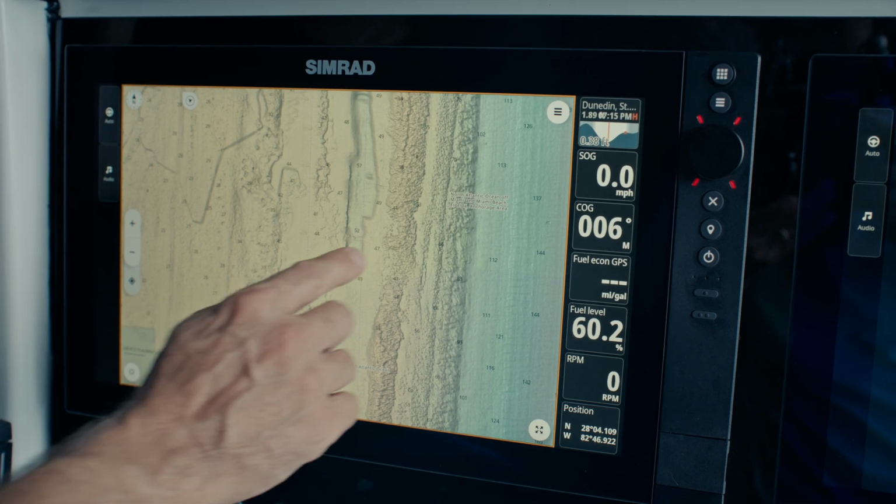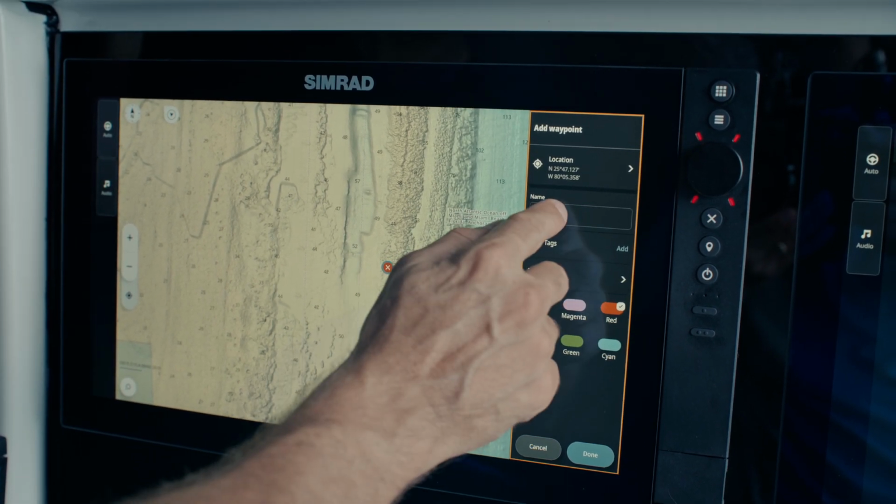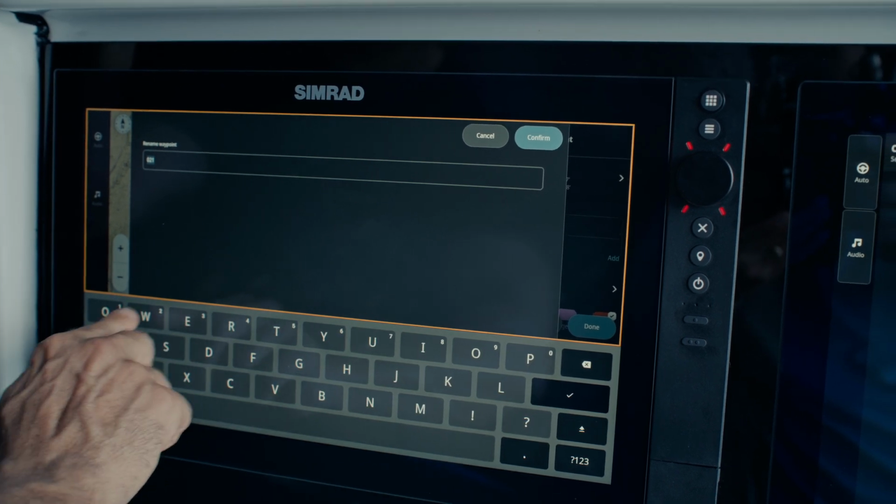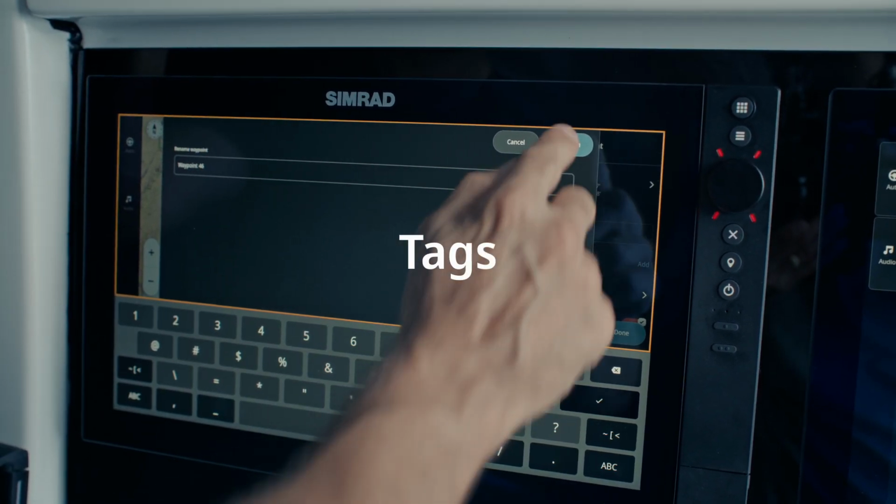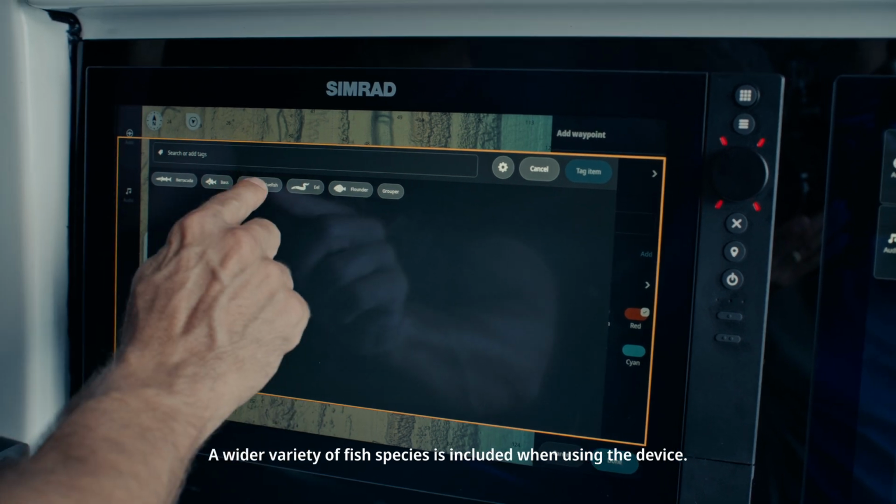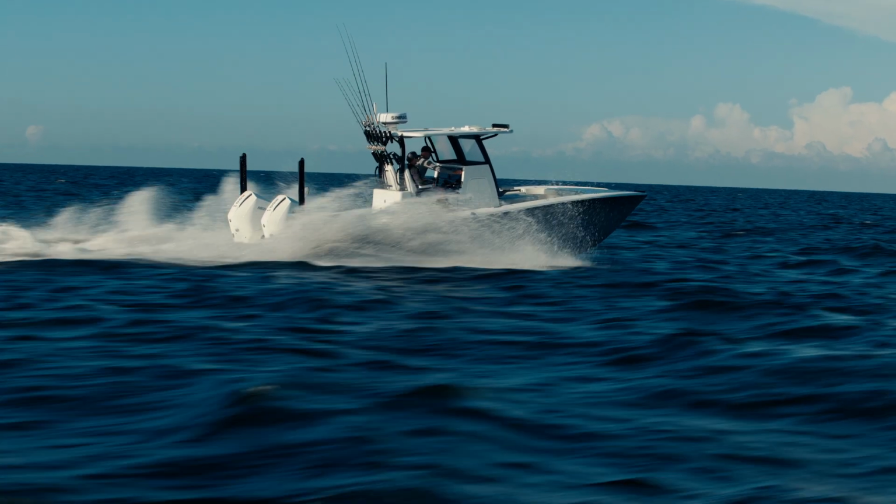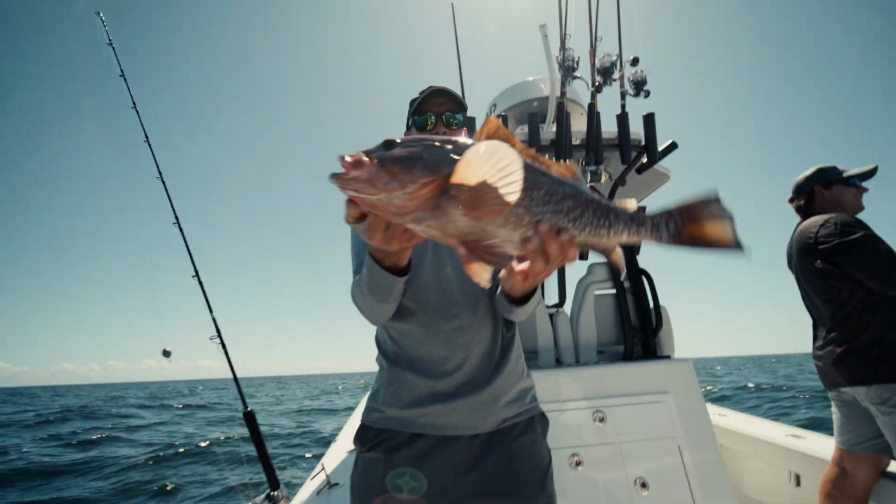To create a waypoint tag, first, tap anywhere on the chart to create a new waypoint. Second, enter a name for your waypoint. Third, select Tags and choose from the list of special icons to categorize your spot, or create your own custom fish tagging options, making planning future trips even easier.